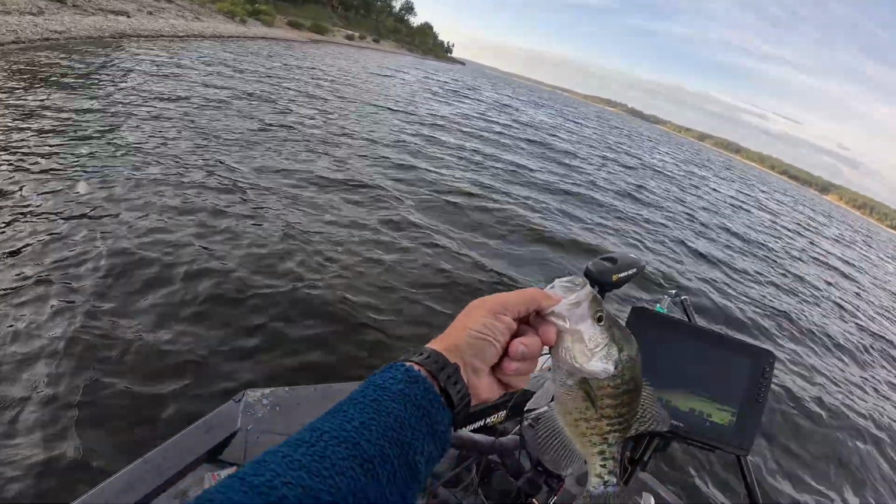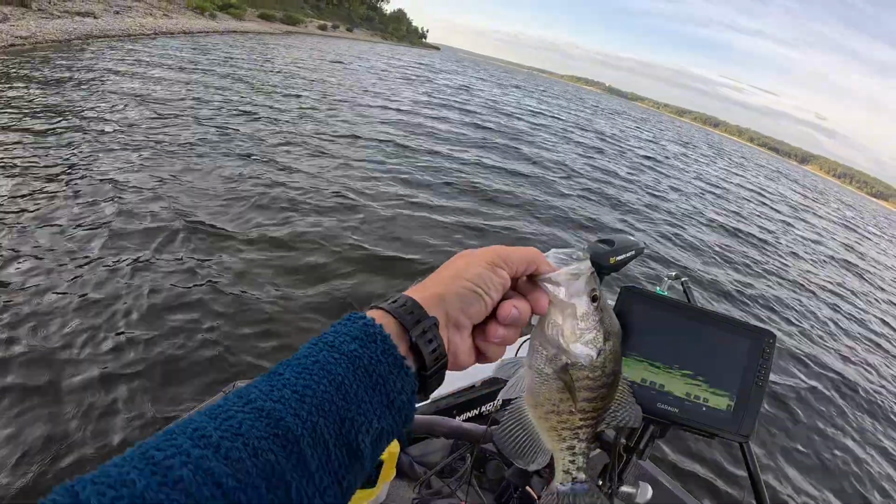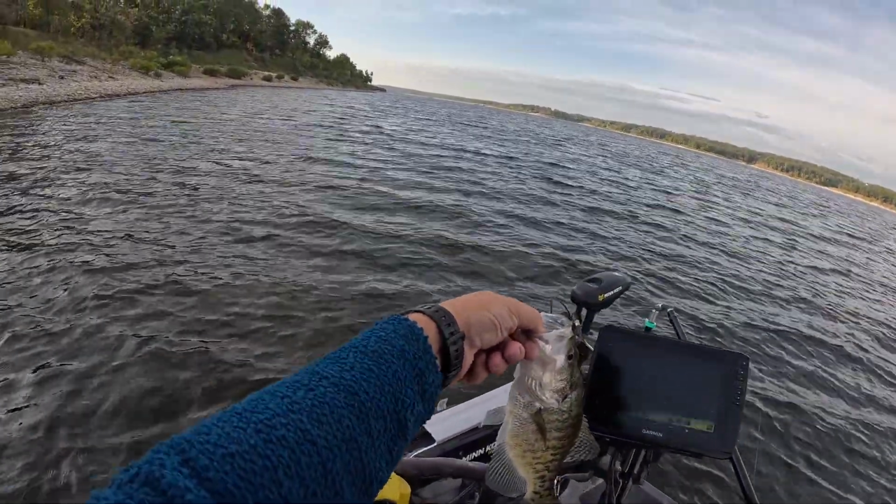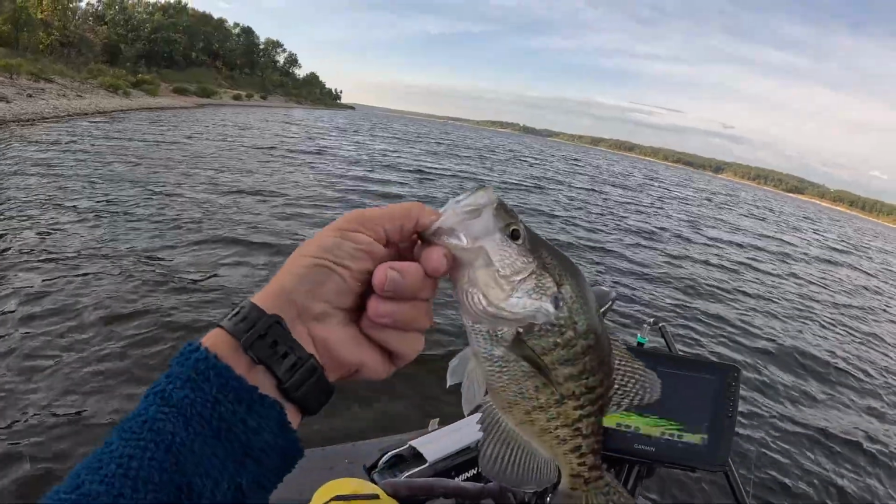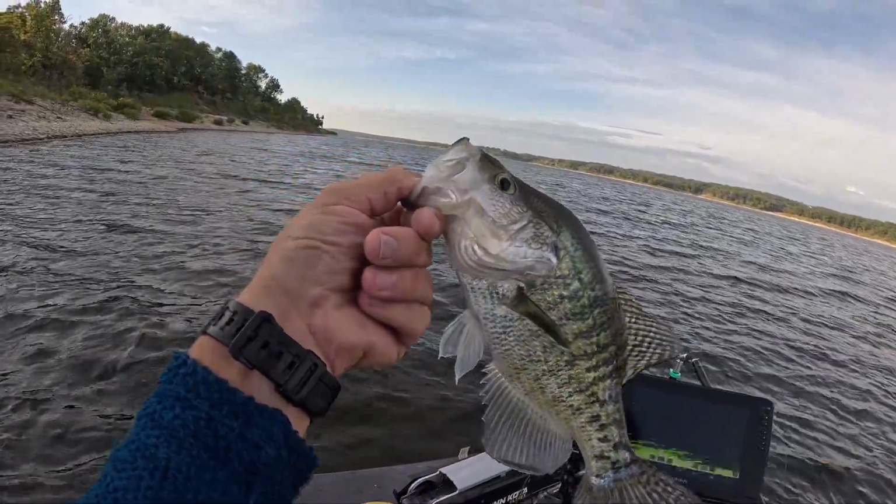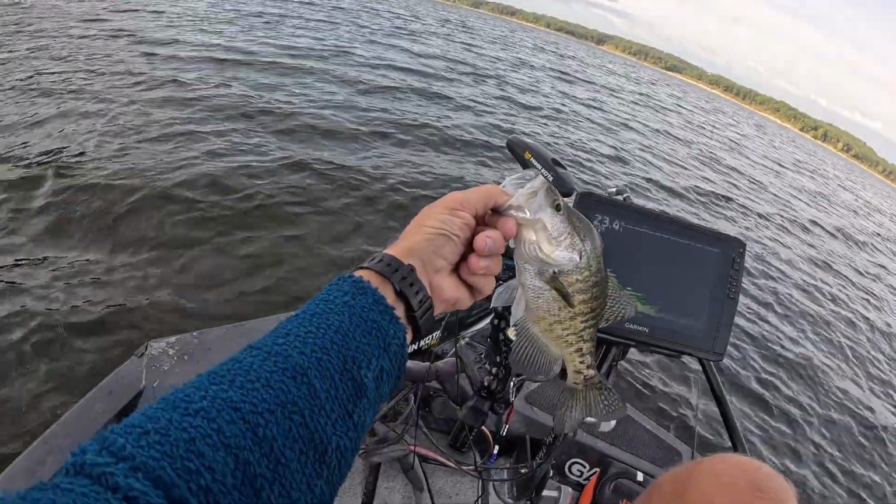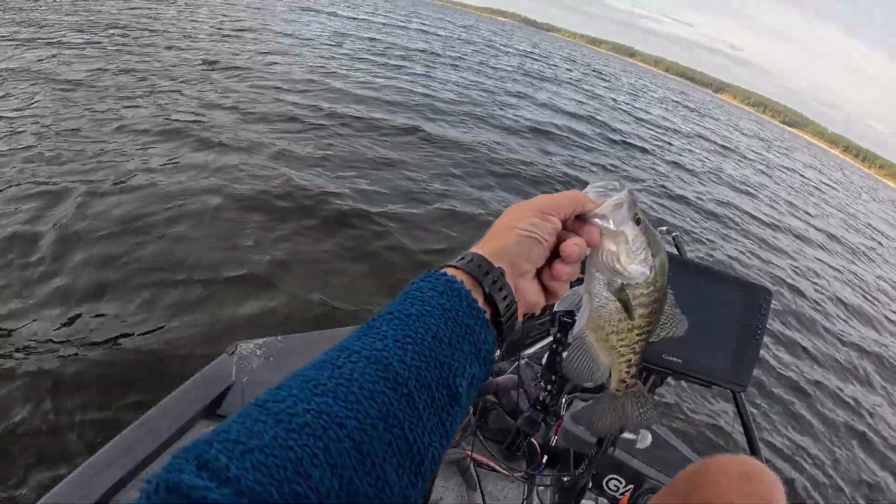Definitely getting better at this forward-facing sonar and kind of telling where the bigger fish are, because I could tell this was a bigger fish. This is every bit of 12 inches. Whew. Yes, sir. Glad to have that one. What a fish.